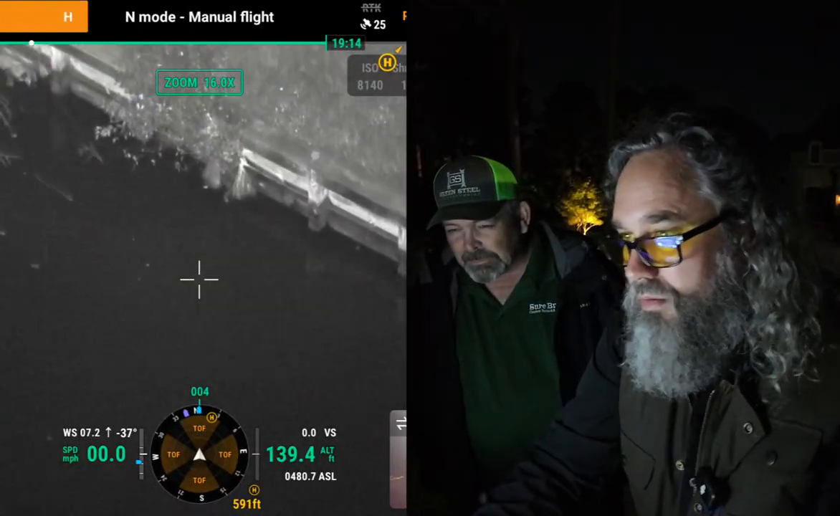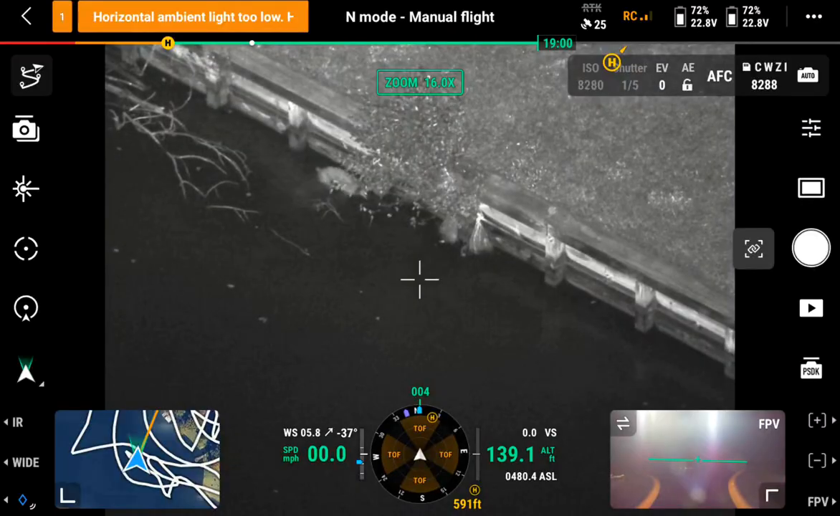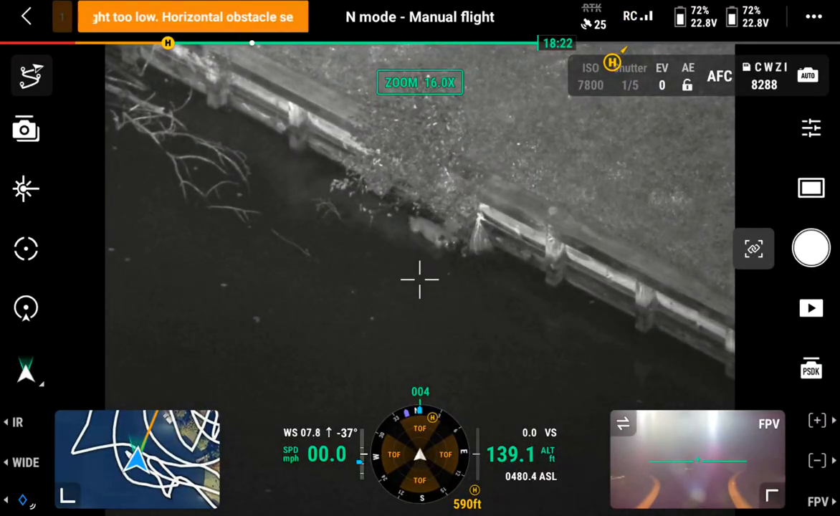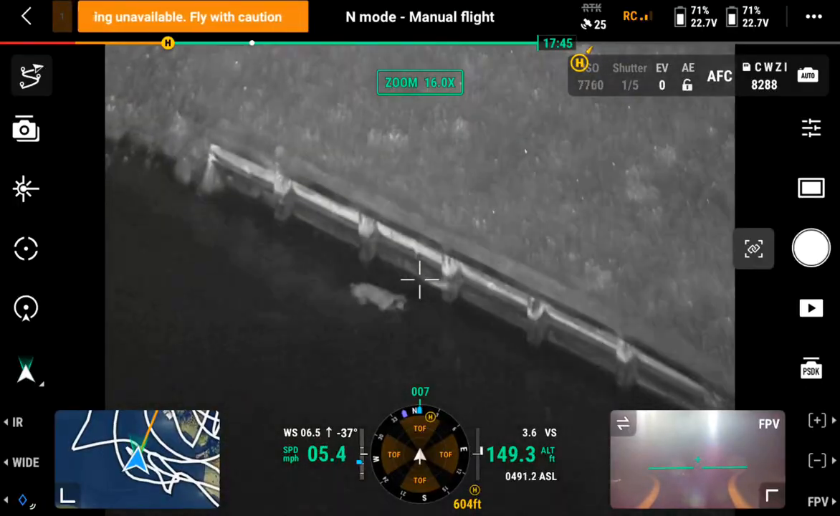Yeah, the other. Oh, there she is. Oh, yeah, that is her. That is her in the water. Yes, that is her. She is in the water. So I'm gonna stay above and watch. Holy moly, she's in the water.